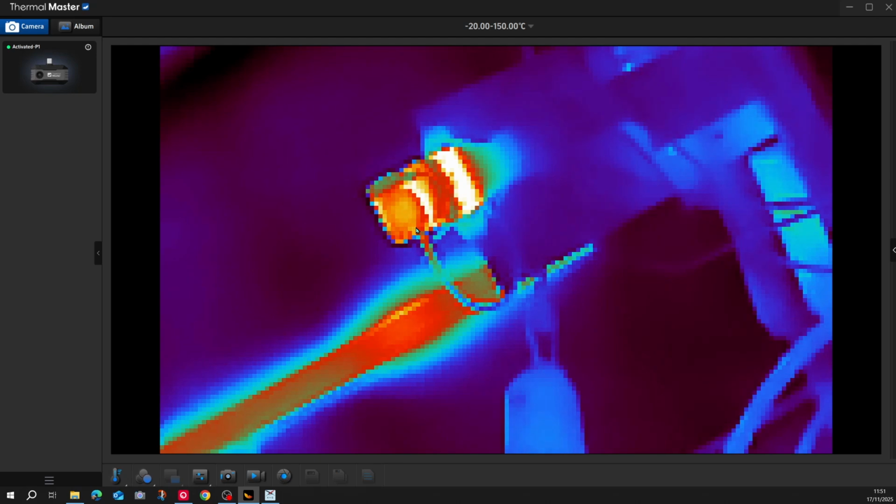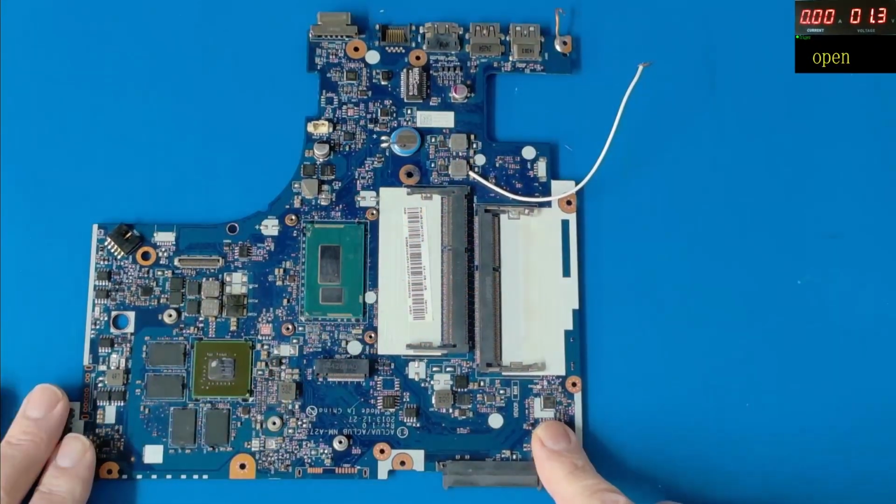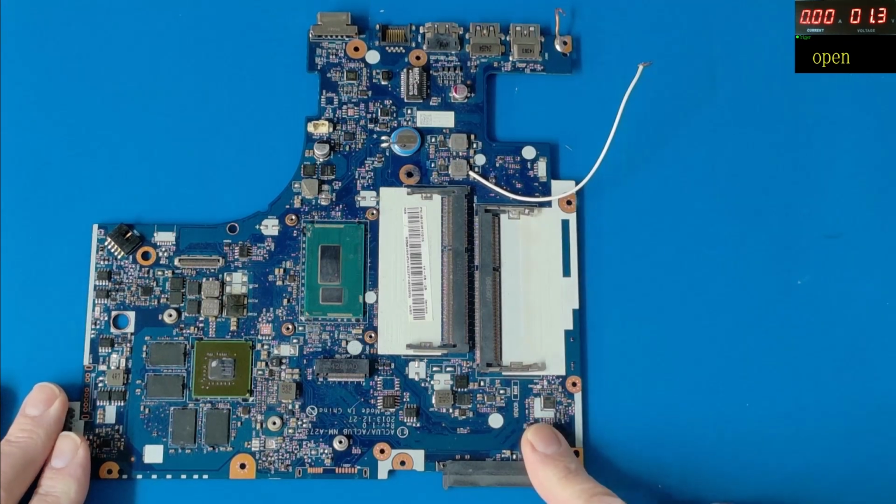Give me one moment and we'll get a circuit board set up and we'll see how it performs with that. One moment, please. Okay, welcome back. On the test bench at the moment, we've just got a faulty laptop donor board. We've simulated a short circuit on here, just so we can see how well the camera does detect with a little bit of current injection when we apply some voltage.